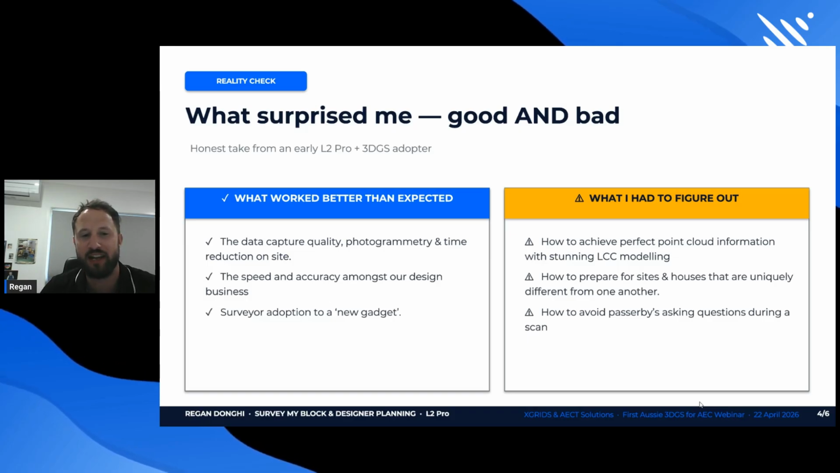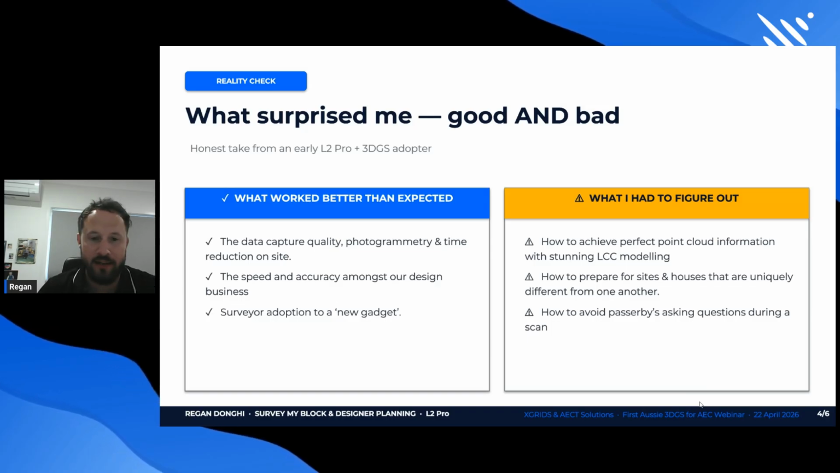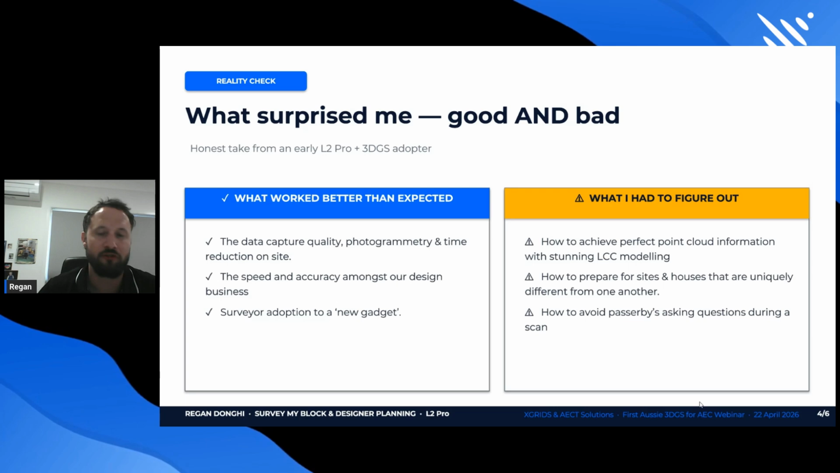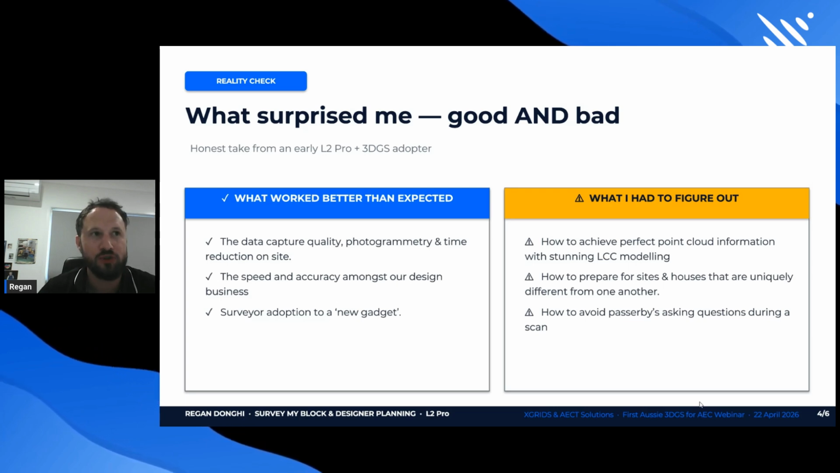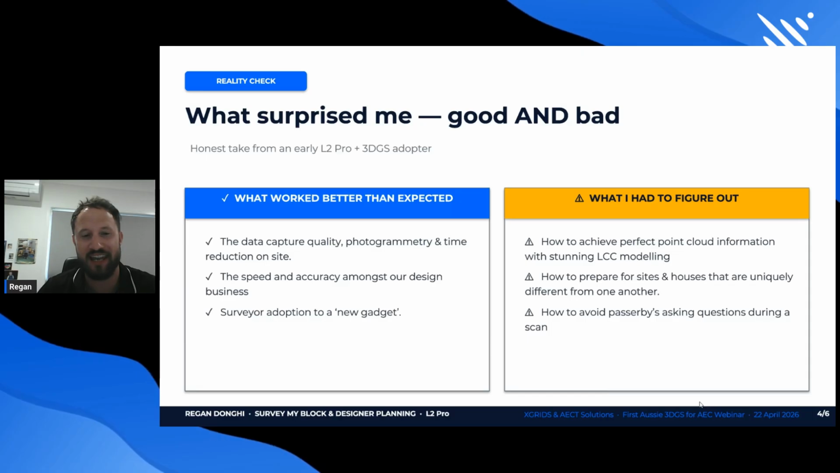In this slide here as well too, I was asked basically what surprised me, good and bad. If anyone in this webinar at the moment has worked with surveyors, you will often find that they are very old school and adoption towards technology in some cases, which is a bit outside the norm, isn't always guaranteed.